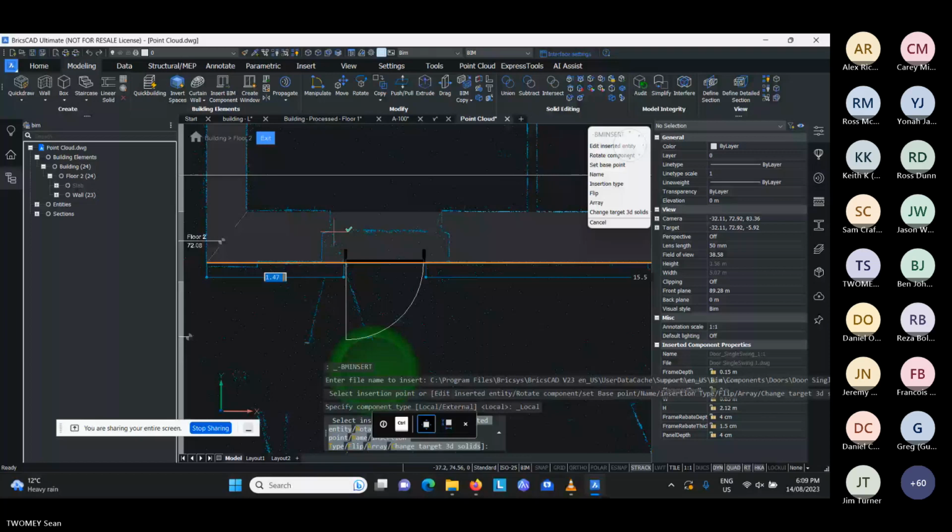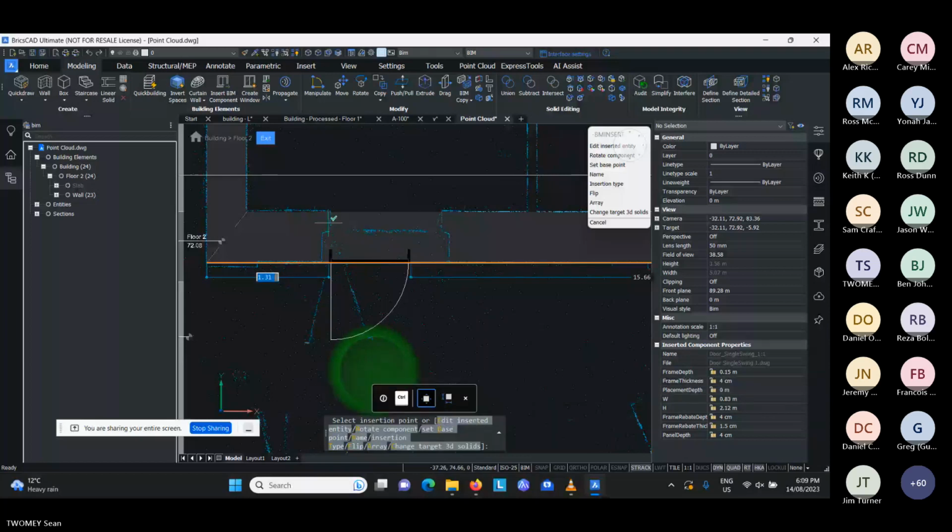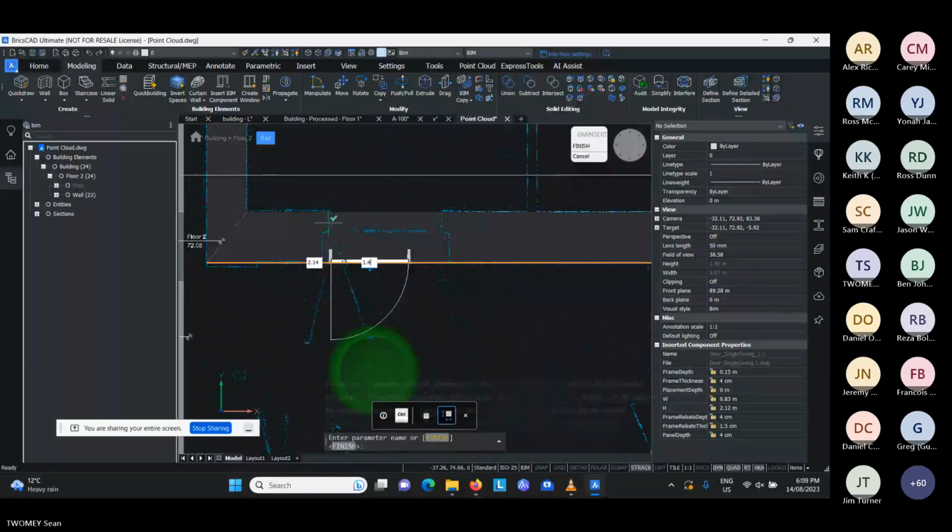I can edit it before or afterwards. So I'll do one before here. So I will say I want to make that I think it's 1.4. Actually, that's too much, but let's leave it at that, and let's put that in. I'll show you how you edit the thing afterwards. So let's place that here.